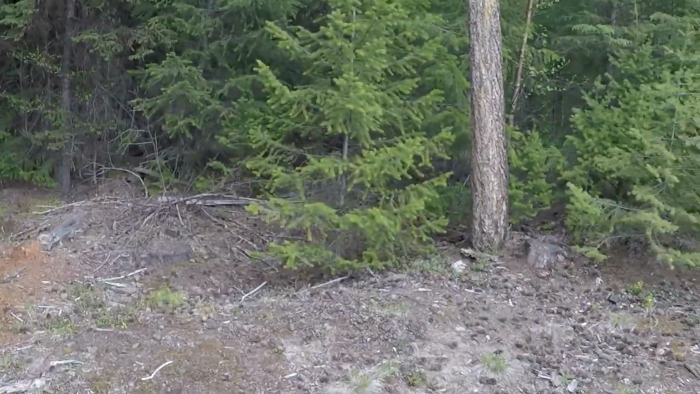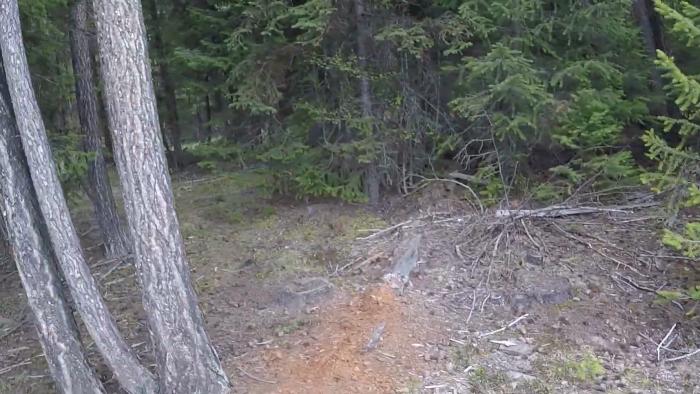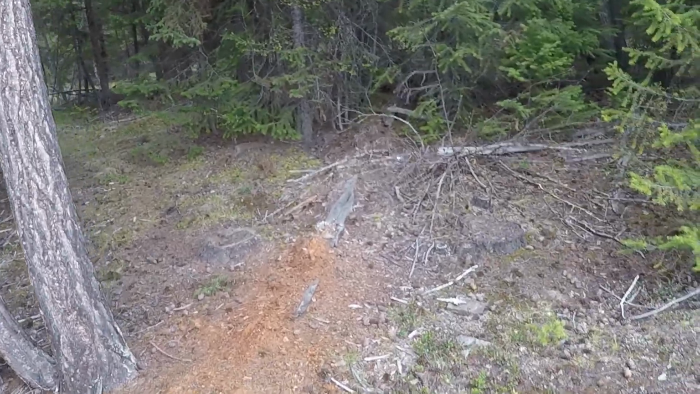We're just out here in the backcountry up at my cabin in Western Canada. First trip up here this year, opening it up for the season. And like always, we have that trail cam set up all winter long, and I share the footage with you guys once I retrieve it.